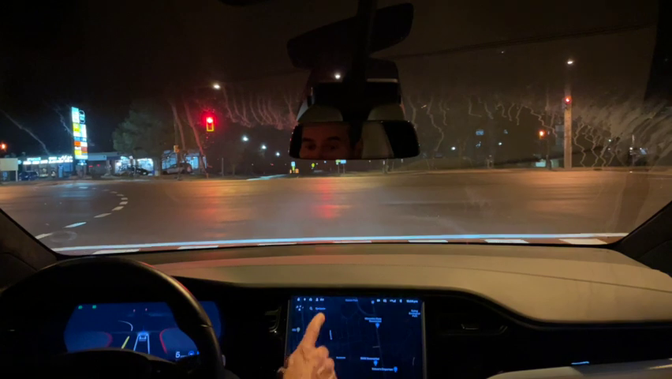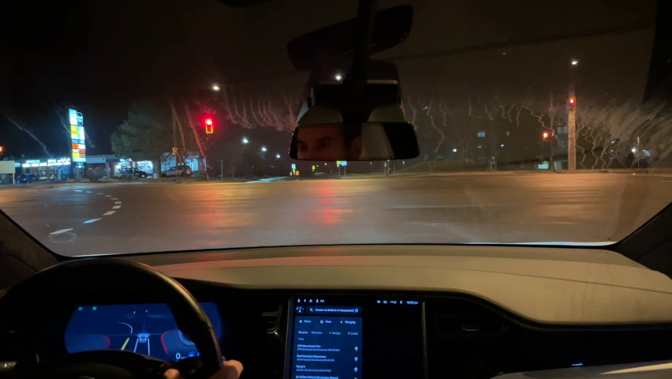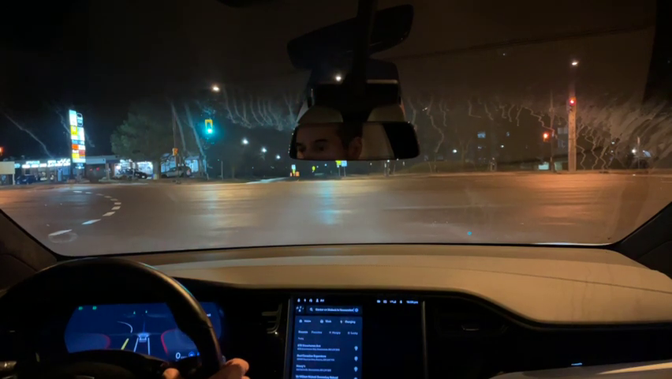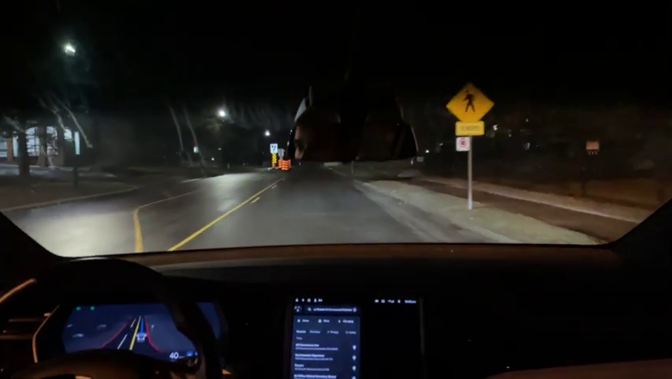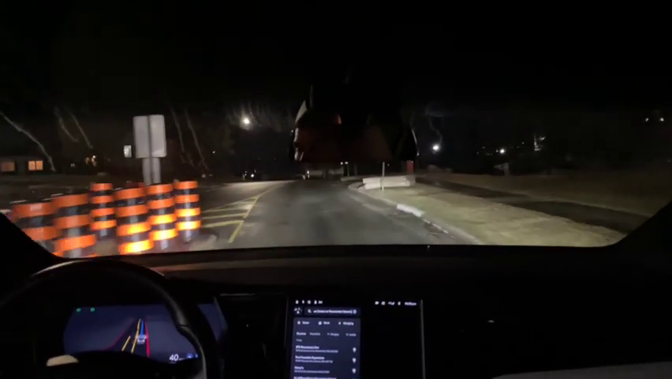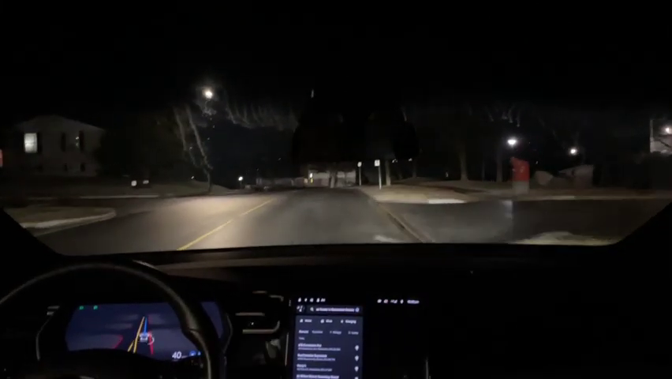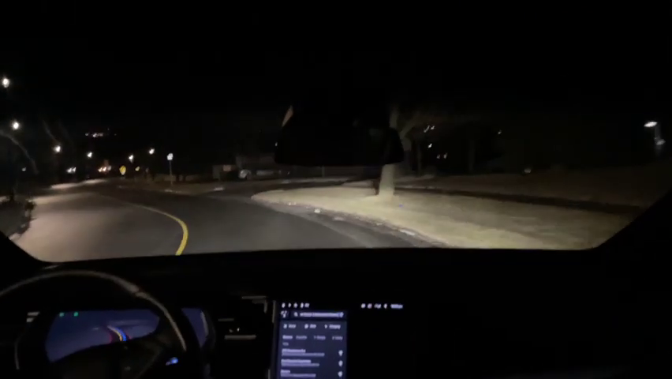I realize now that I haven't entered anything into the navigation system. Navigate to the Magna Center in Newmarket, Ontario. Magna Center. So this is interesting. I actually didn't realize that the full self-driving would work if you didn't enter anything in the navigation system. But it does. It'll just drive in a straight line.